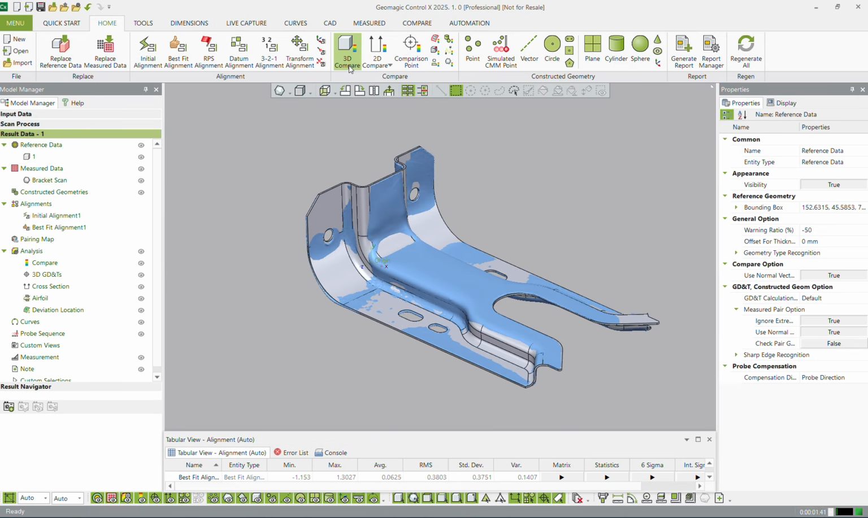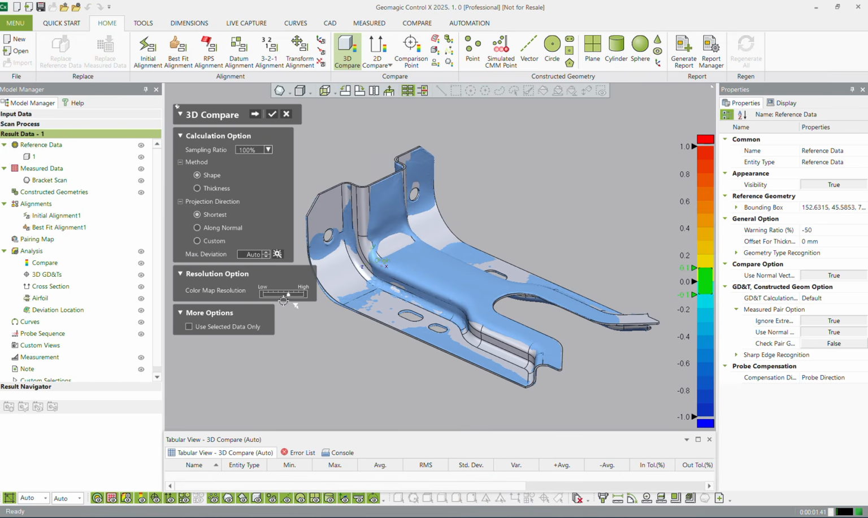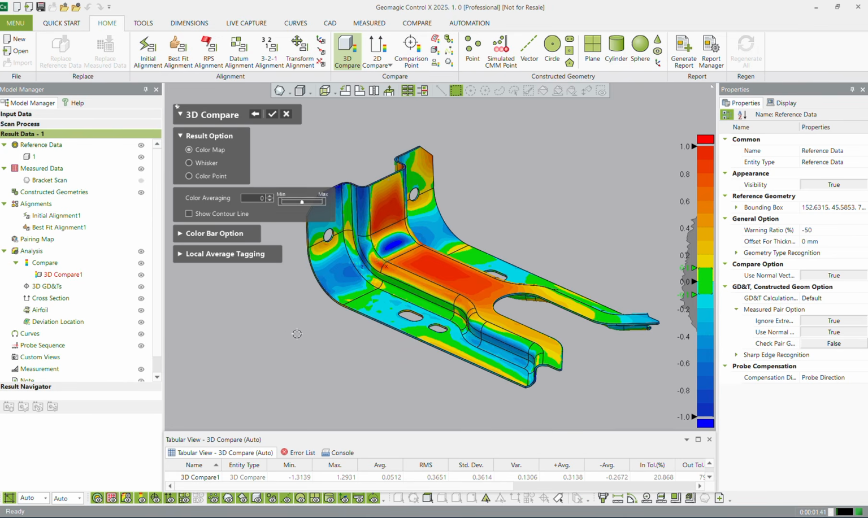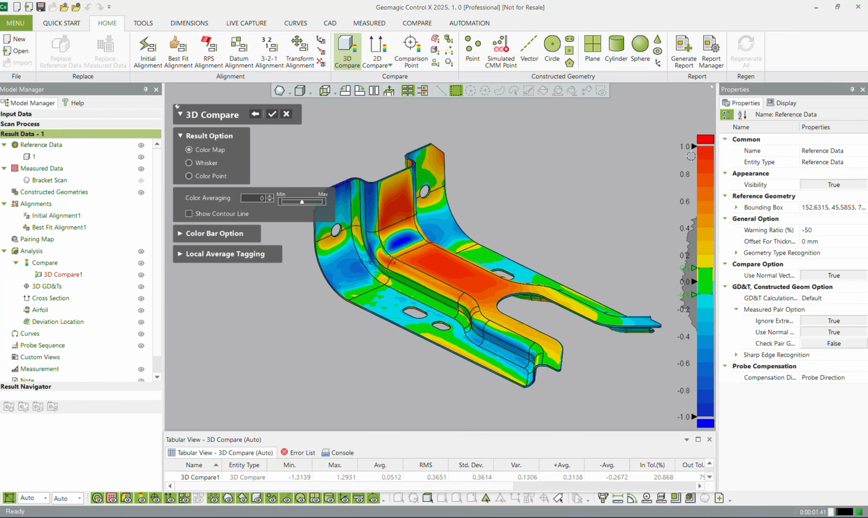What's next? Well, I always like to start off all of my inspection reports with a 3D comparison. And really, I could do a whole webinar on this 3D compare tool. I'm going to put a pin in that and consider it for another day. So I just hit to the next stage. And you can see here, we've got our color map. Now, we have our maximum deviation, our color bar on the side.